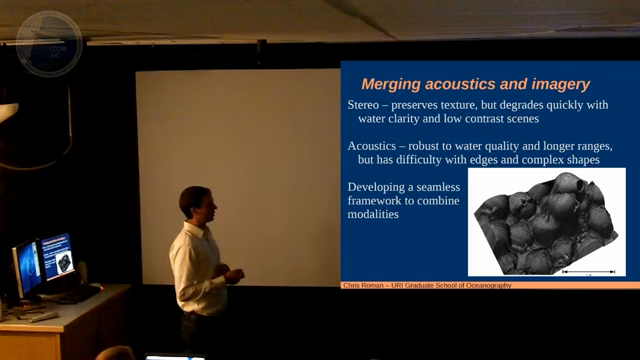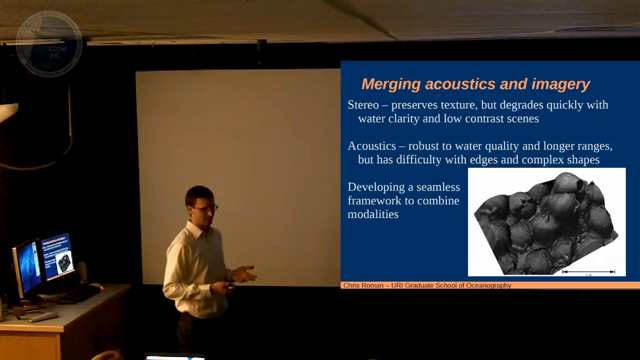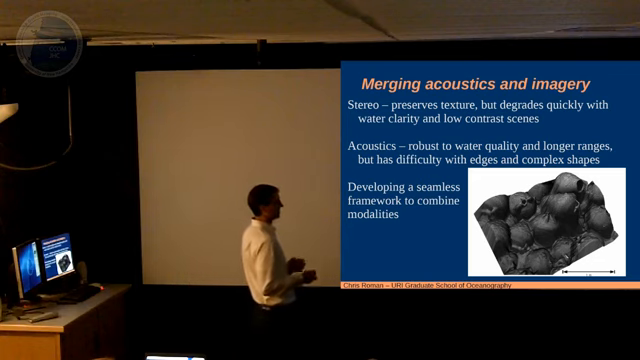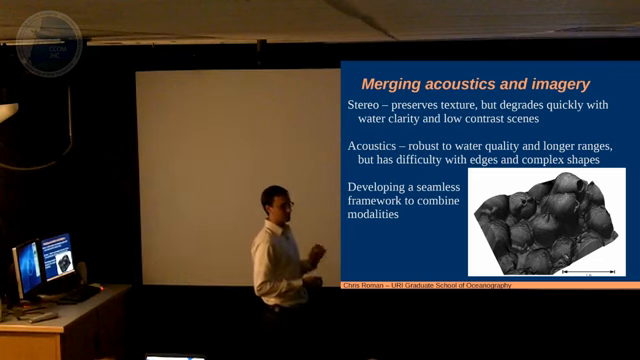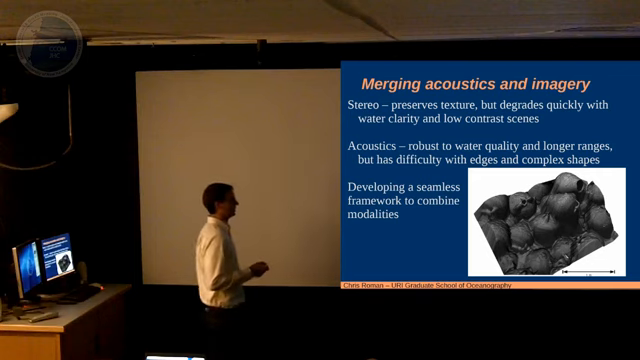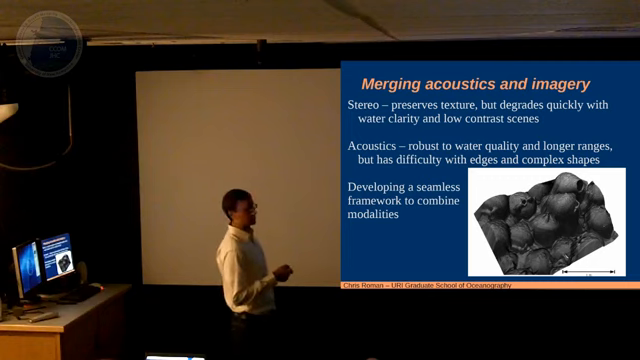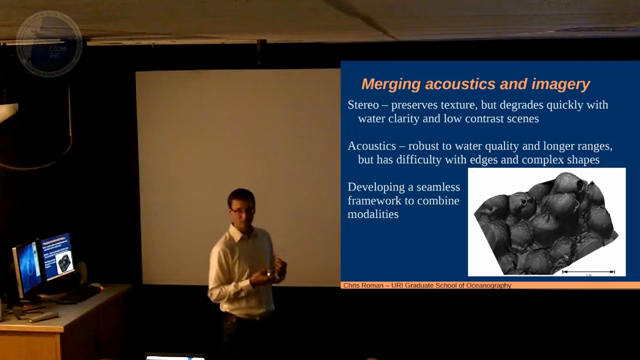And low contrast scenes are a problem. So sometimes ancient pots covered in sediment, lying on sediment, is not a terribly interesting picture, right? So you don't have a lot of scene interest that makes it hard to do the vision processing to find interesting bits. So you look at the acoustics. You can see right through the schmutz in the water. Turbidity doesn't care. But it's not as great at complex edges or complex shapes, whereas there you'd really like to have this texture information and the ability of the camera to see crisp images.